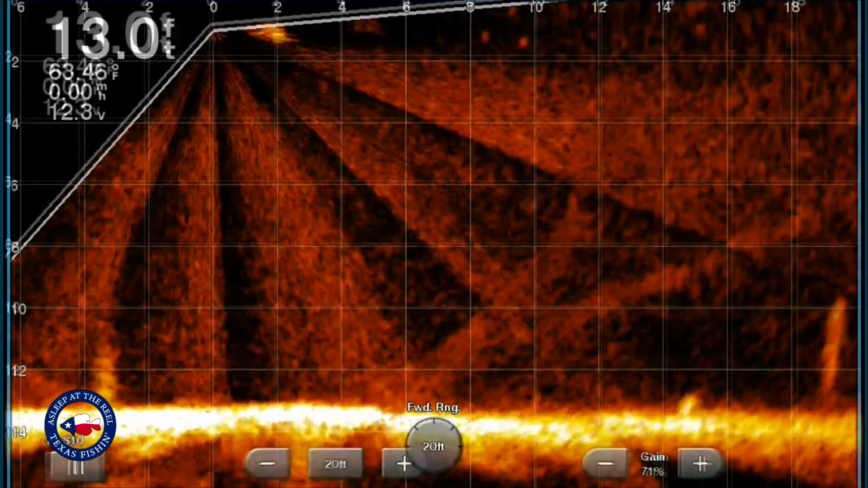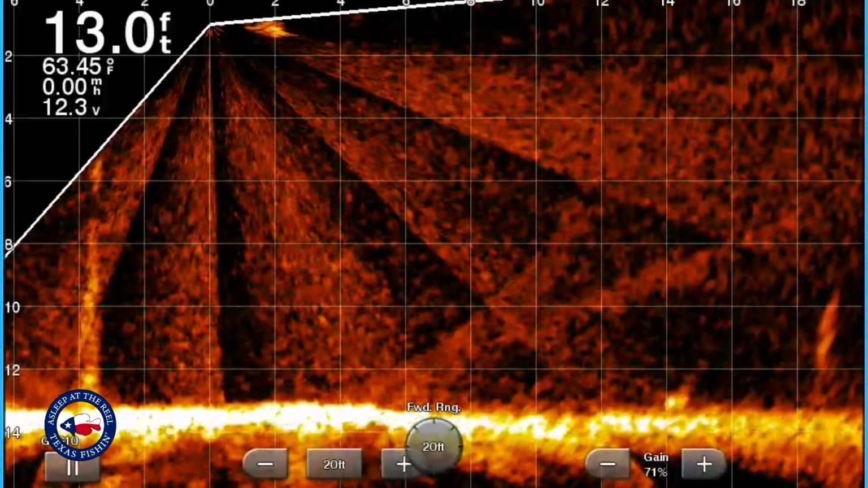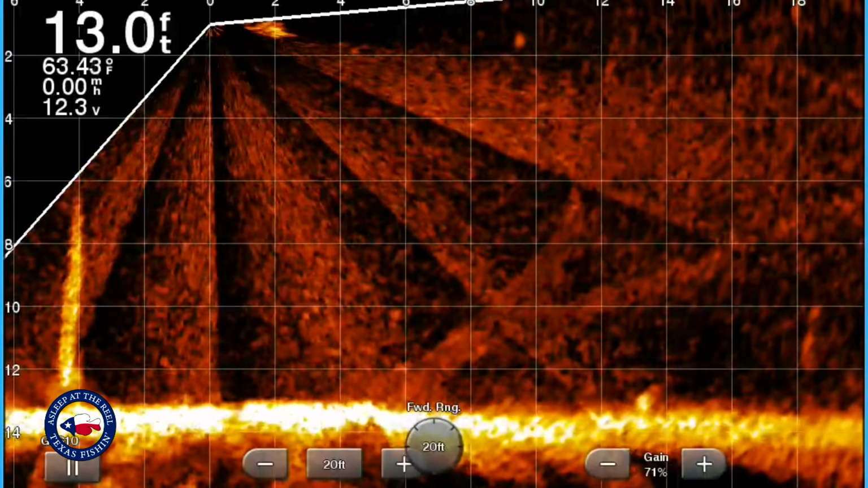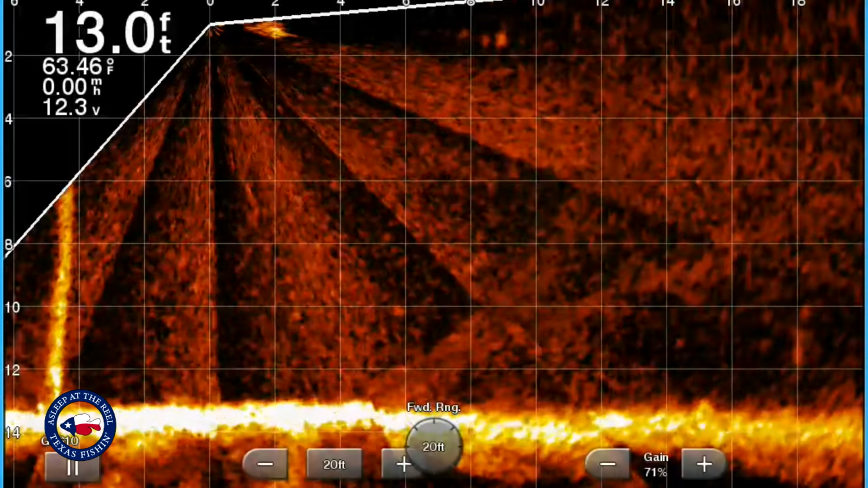I'm gonna lose sight of them here in a minute when my transducer kind of turns as I'm floating. But that's what they do. They'll just sit there on the bottom. And what you have to learn is if it's a crappie or a catfish. You can tell by the shape of the fish. So this is definitely a crappie here.